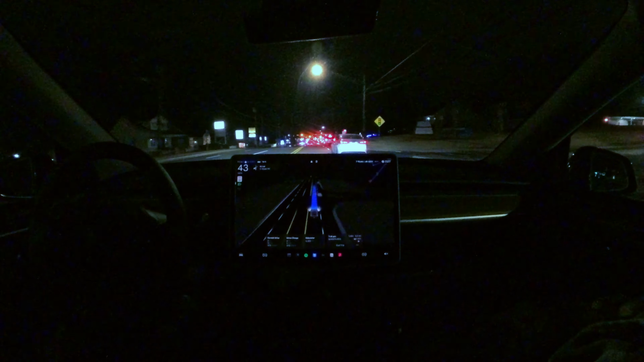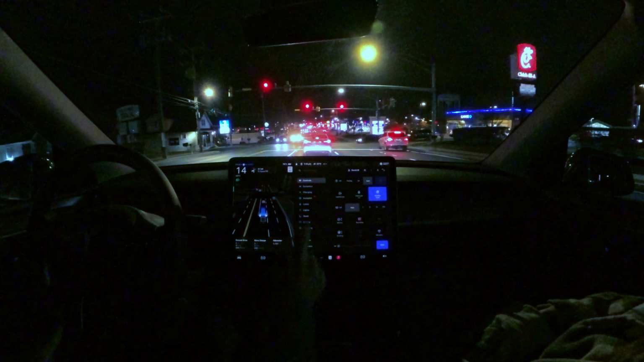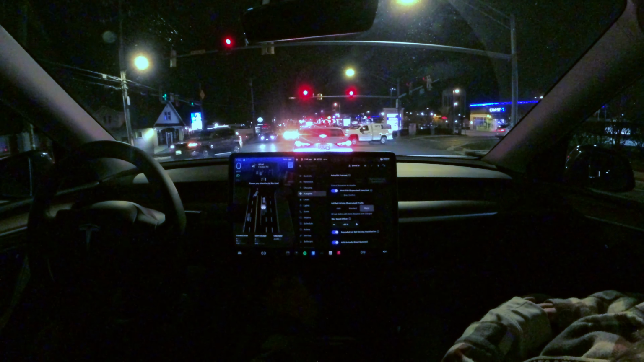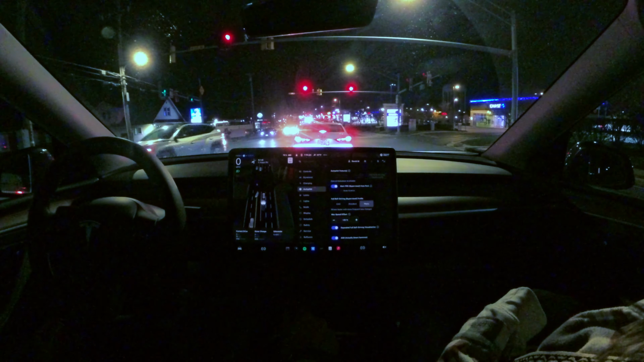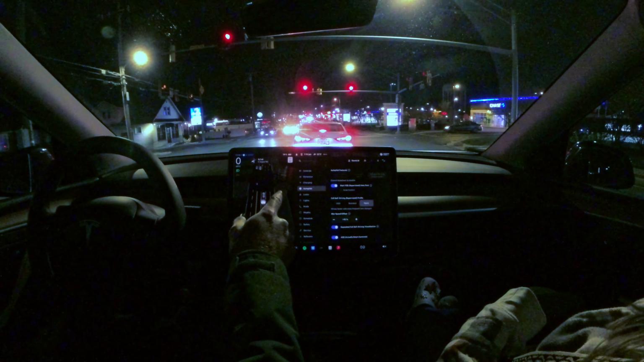I do have this in hurry mode, so you can look at that under autopilot. Yeah, we've got it in the hurry profile. What is brake confirm? So brake confirm is a new feature when you're using that start FSD from park button that we used earlier.